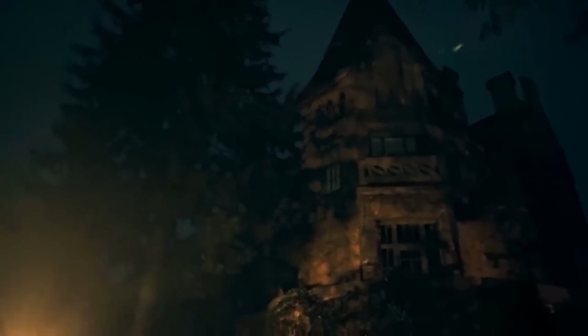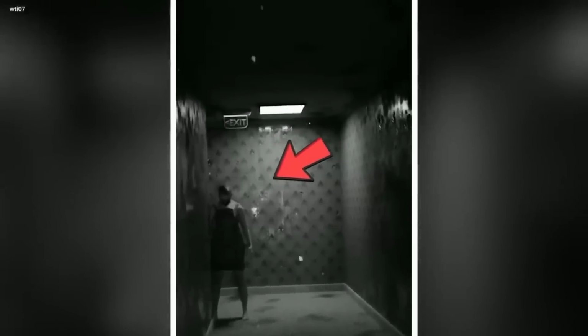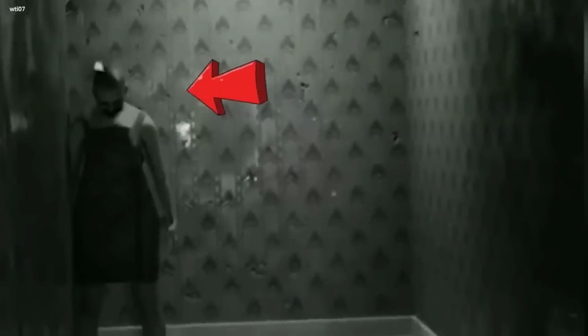Haunted house with ghost presence. There was a spooky house where a special camera recorded something really eerie. It saw a ghost that looked like a nun, all dressed in white, standing at the end of a long hallway. This ghost had a super spooky look on her face, and she just stood there, staring. The camera kept on recording her, and it made the video even creepier.